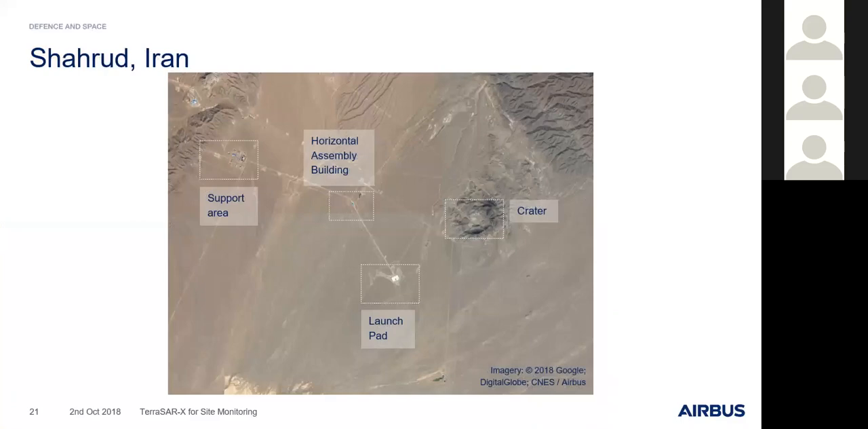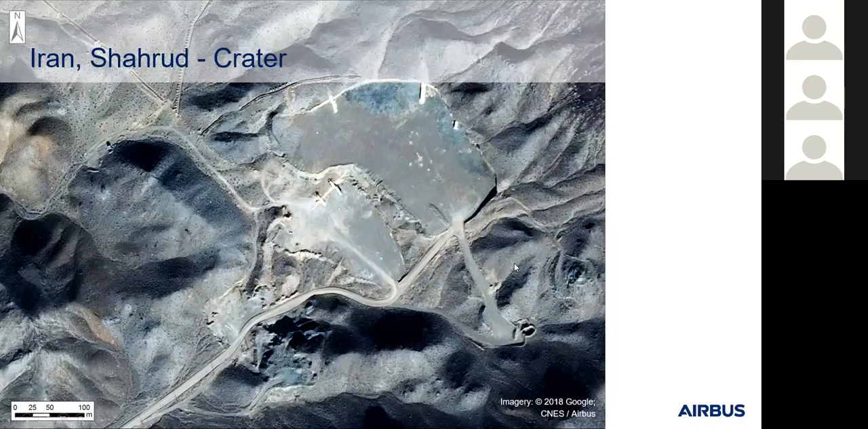Similarly, using the coherence, we can look inside the crater area. So inside the crater here, there are 5 test stands. Here you can see that there's been a test, and you can see this kind of burn scar in the optical image.